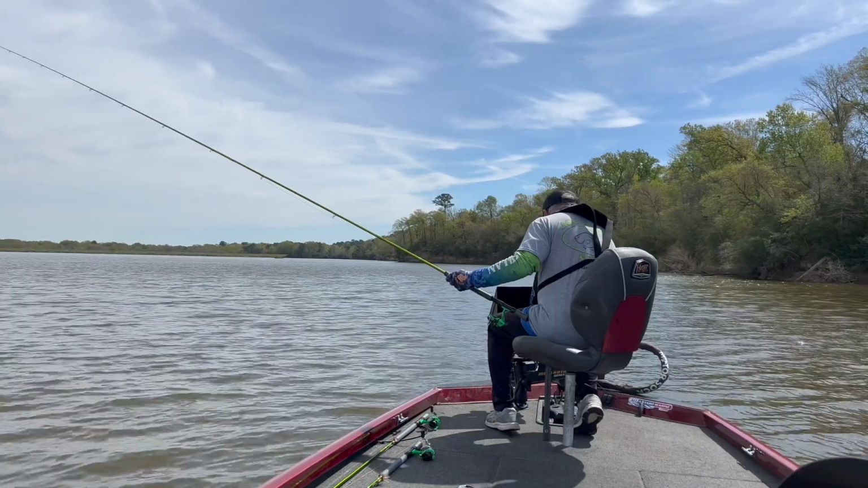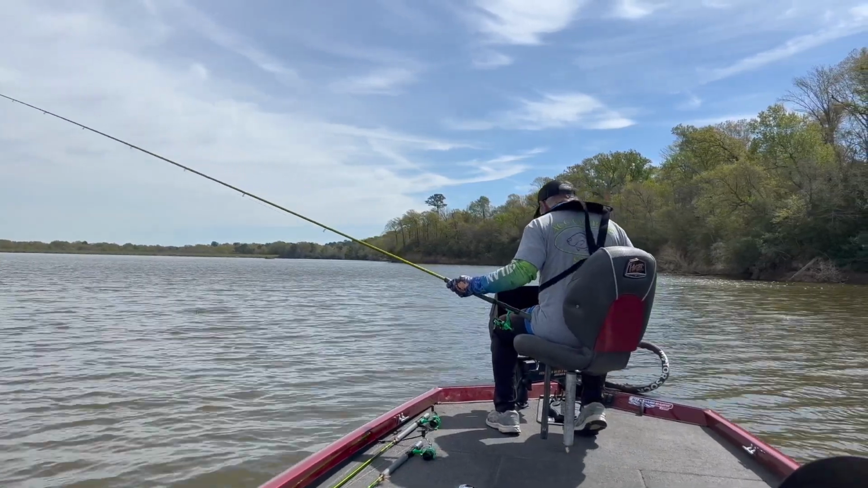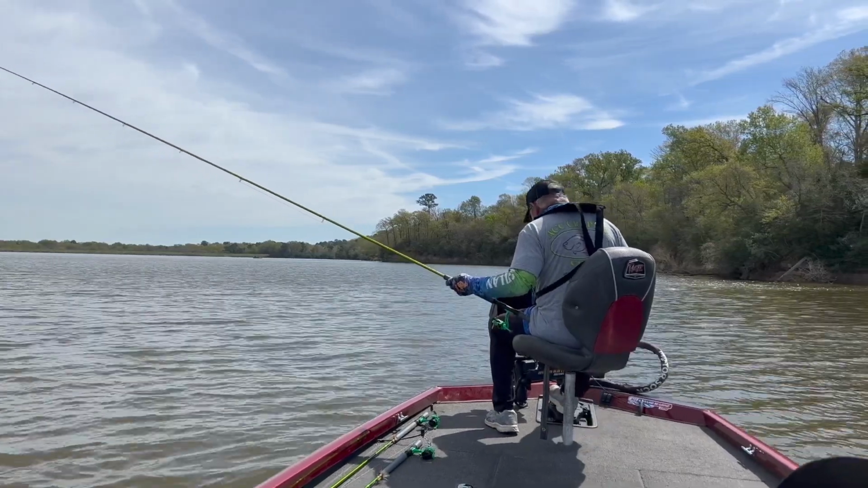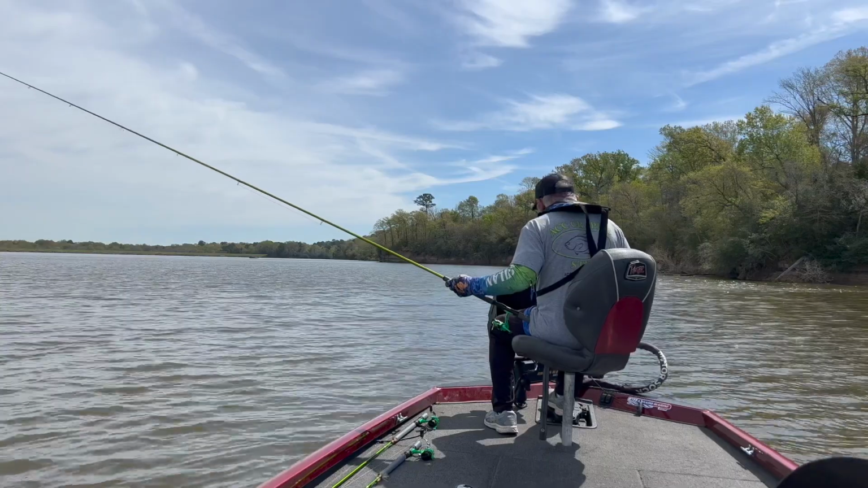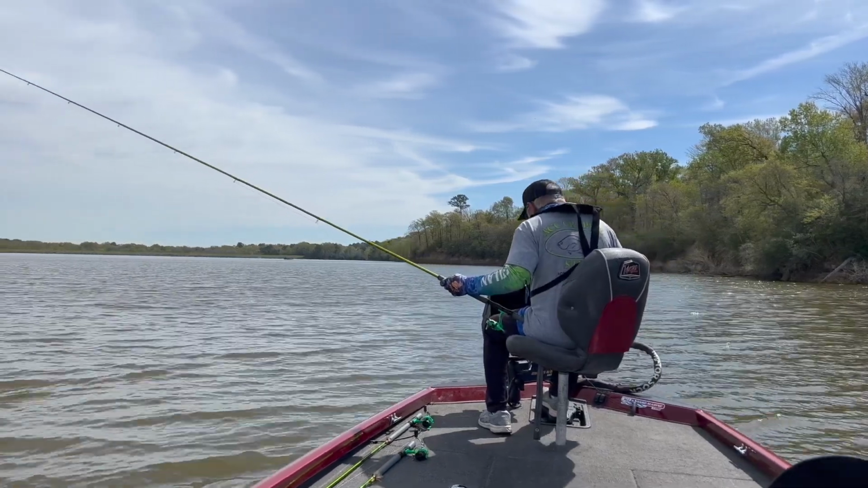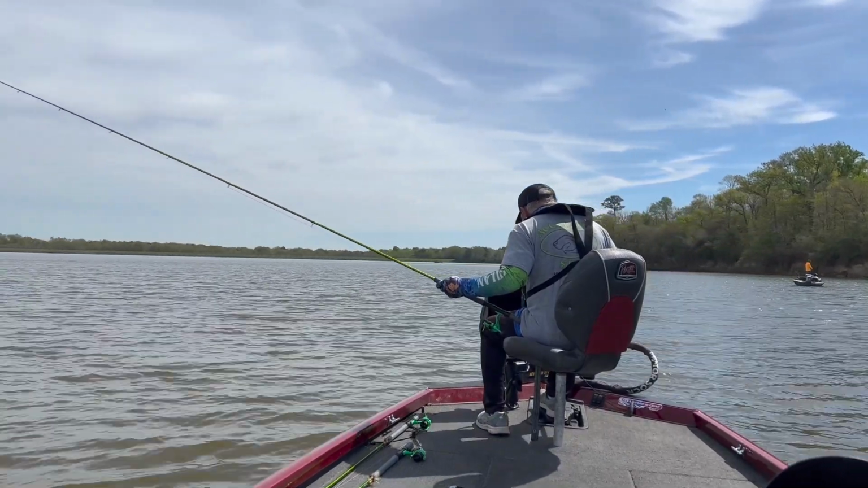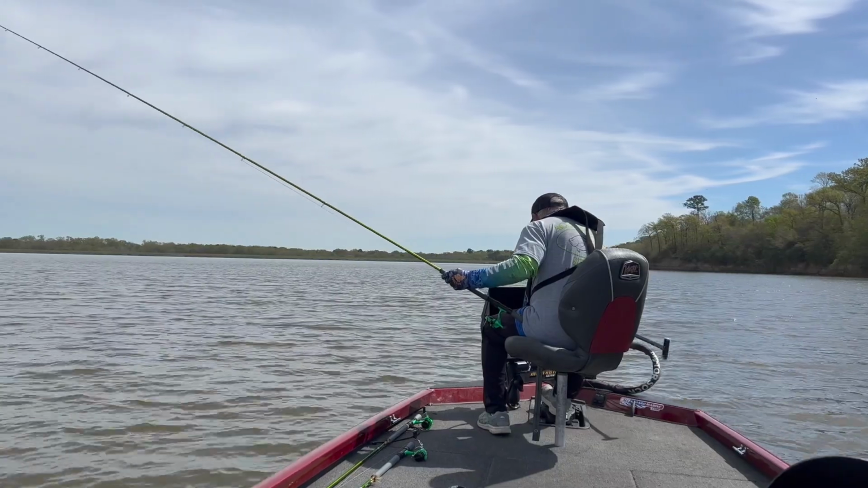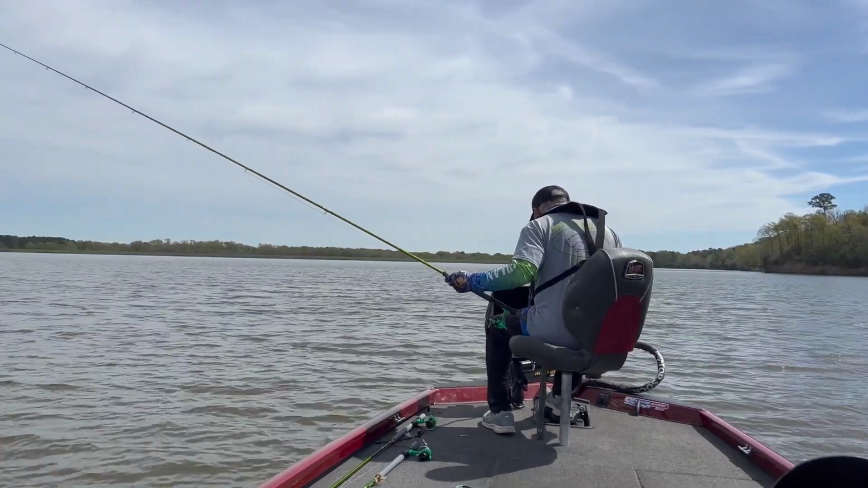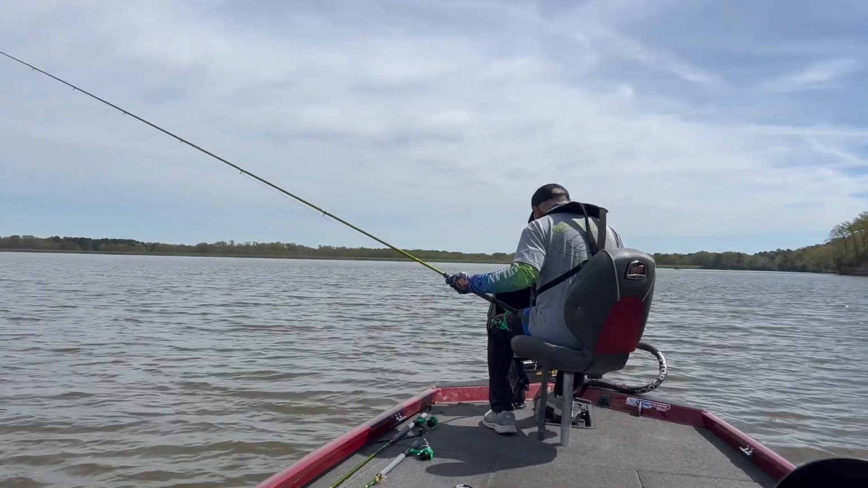All right, let's find another one. What I'm doing, guys, is just same old thing. I could be up in the shallow, and I probably will after a while. Miss Pam likes to see that cork go under. I'll go find her some. But right now, I'm 100 yards or so off the bank, 14 feet of water, and I'm just picking off these. Don't y'all get mad at me. I'm picking off these fat girls.